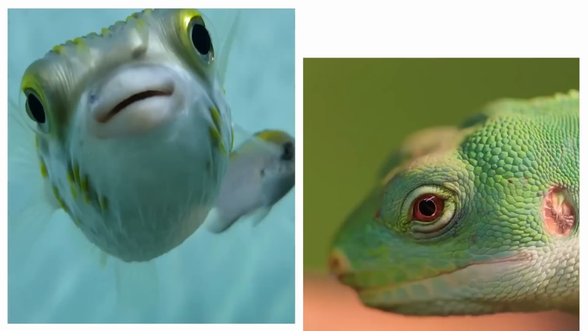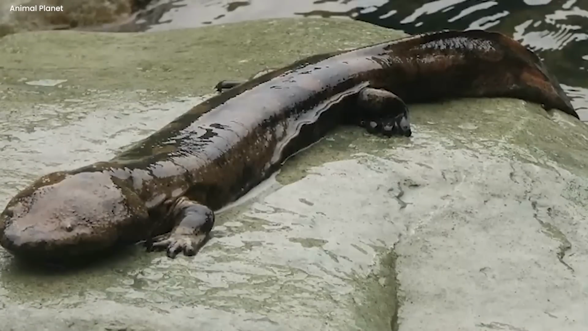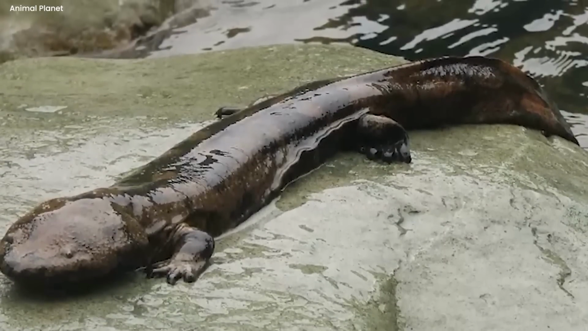Giant salamanders look like a hybrid between a fish and a reptile, but contrary to common belief, they are giant amphibians dwelling in an aquatic habitat.